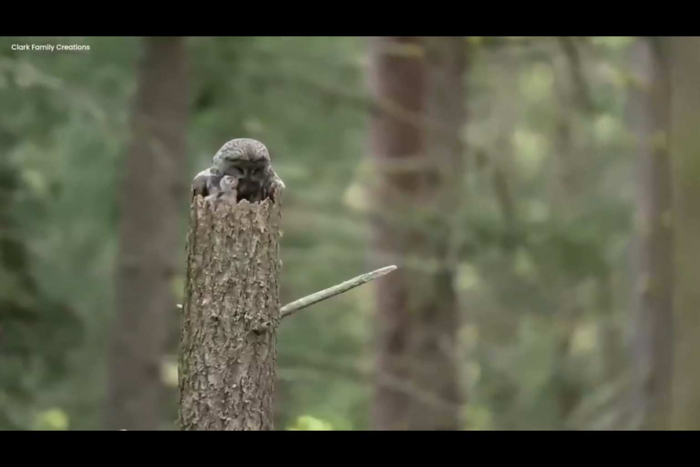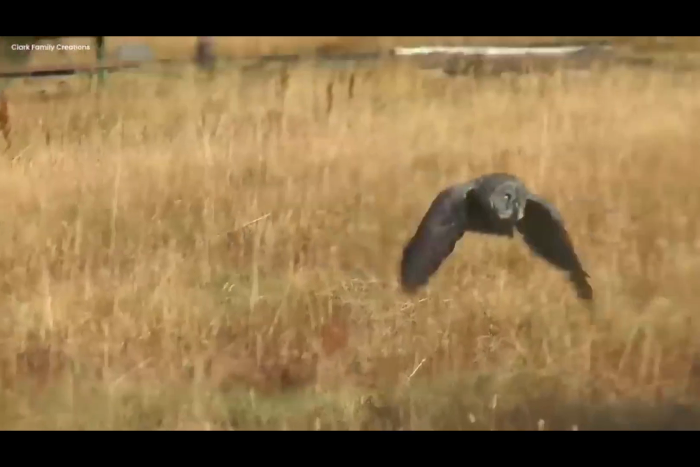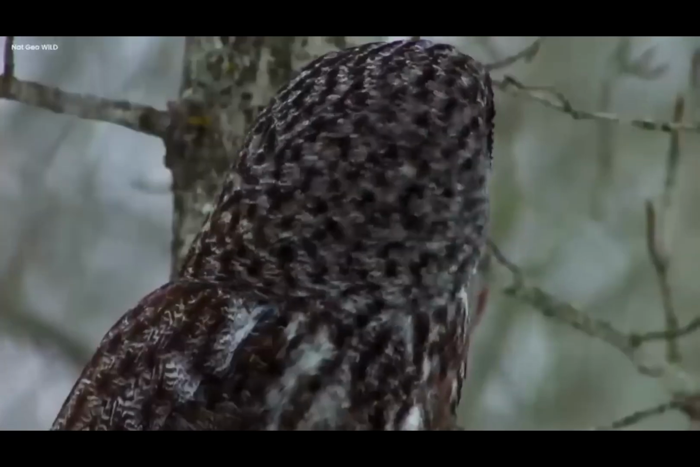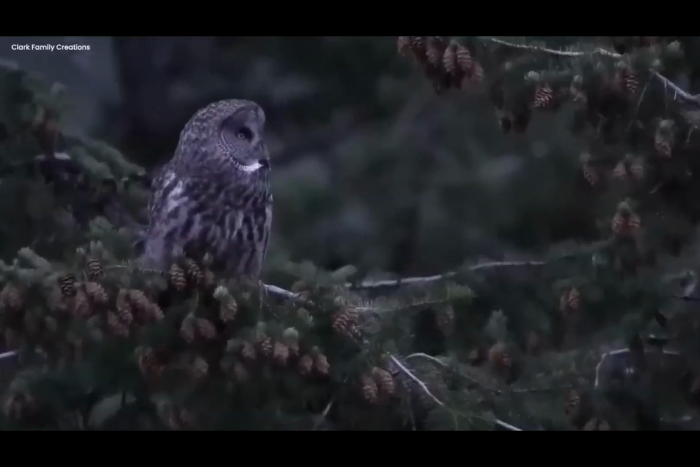The gray owl isn't just a bird of the day. It's a magical guardian, keeping secrets woven into its feathers. The ancient woods whisper their mysteries, inviting anyone curious enough to explore the enigma of the gray owl and its family.